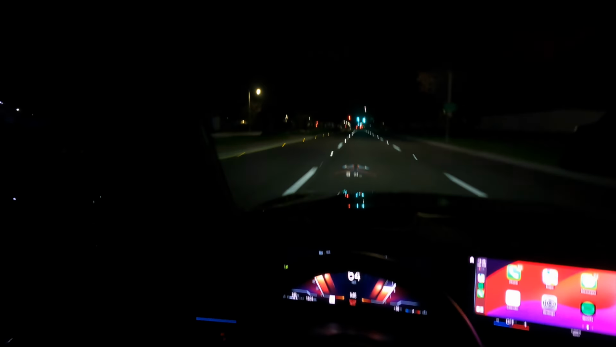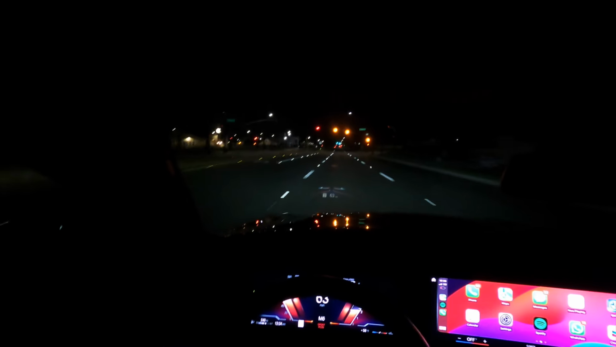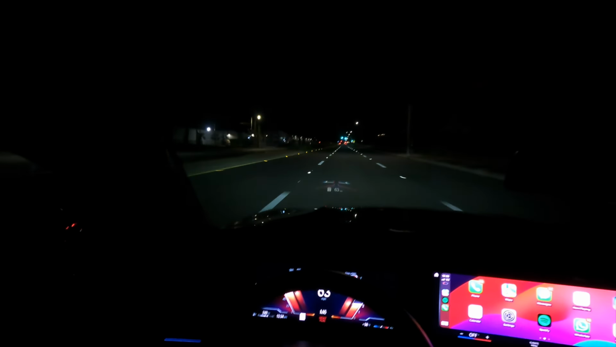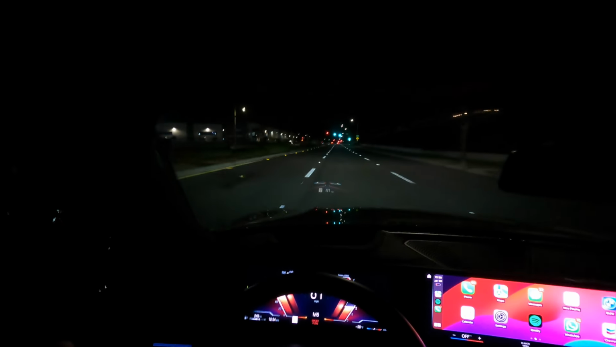It's obviously nowhere near as fast as my Z, but it still gives me a good little feeling. And this thing makes like, I don't know, a third of the power maybe. These cars are an amazing bang for your buck. I have zero regrets of buying this car.